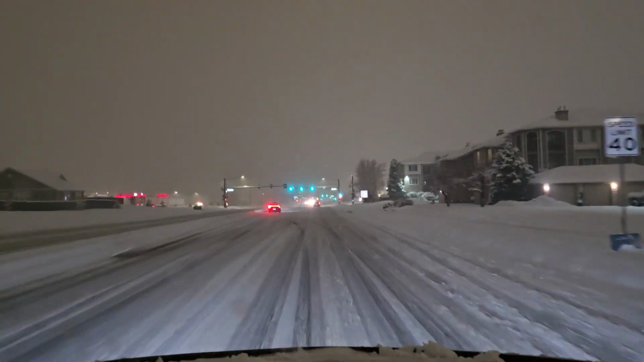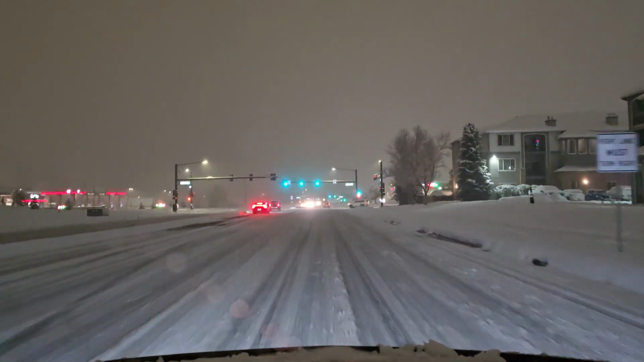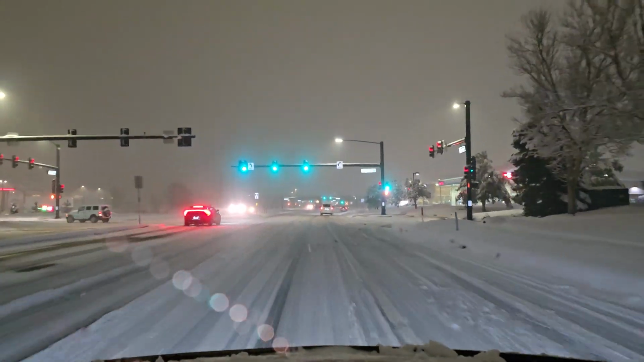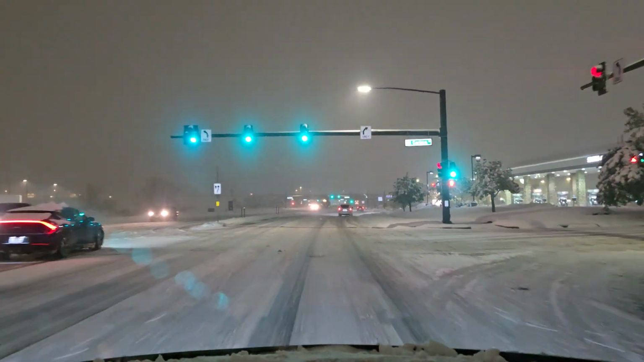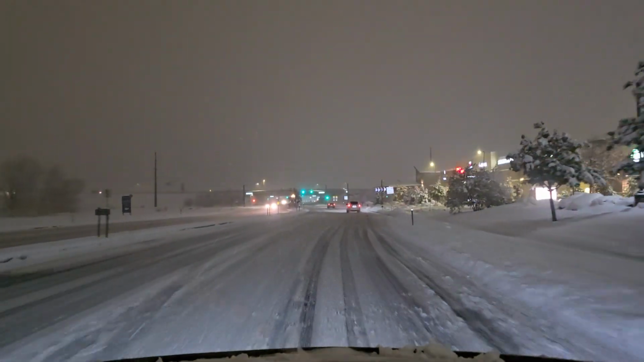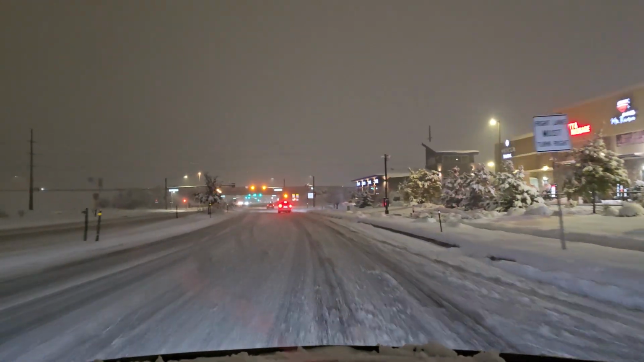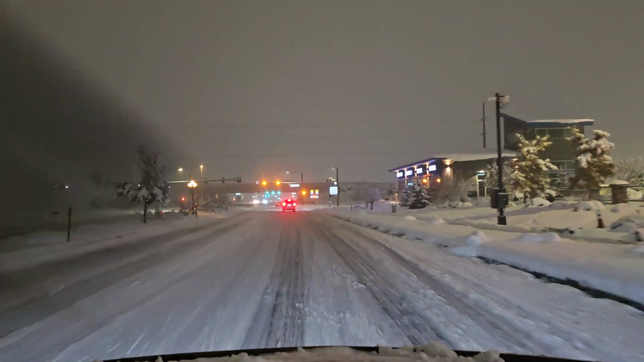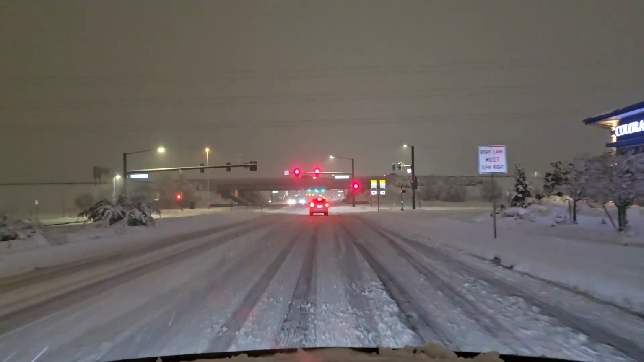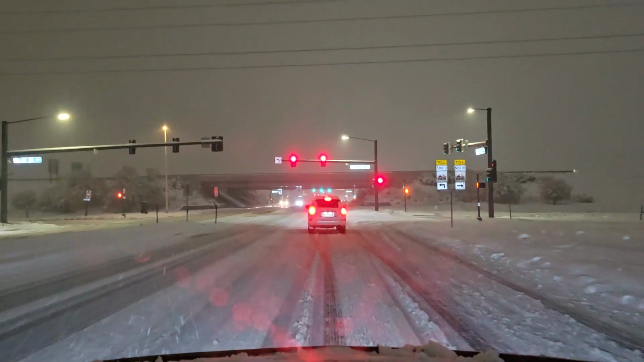And that sun, if we get full sunlight, will melt a lot of this snow, especially on the concrete roadways and sidewalks. But if it stays partially cloudy, it could be hit or miss. But because of the severity of this storm, a lot of places shut down. A lot of government buildings, schools, and libraries shut down. Some businesses shut their doors and said they weren't open.